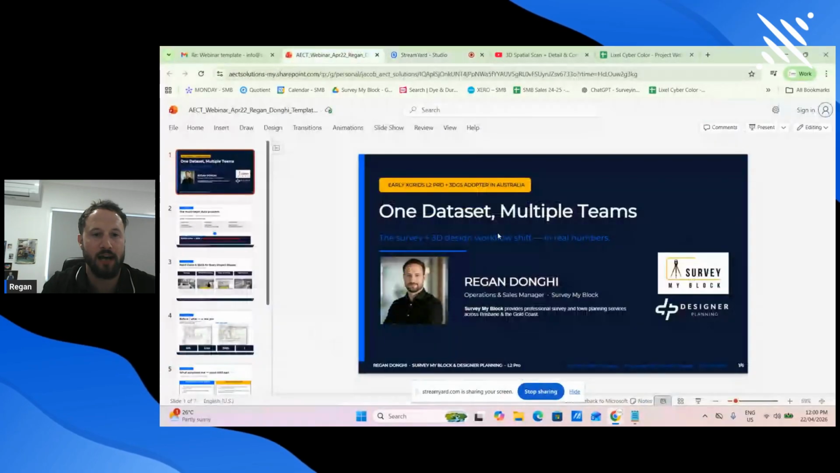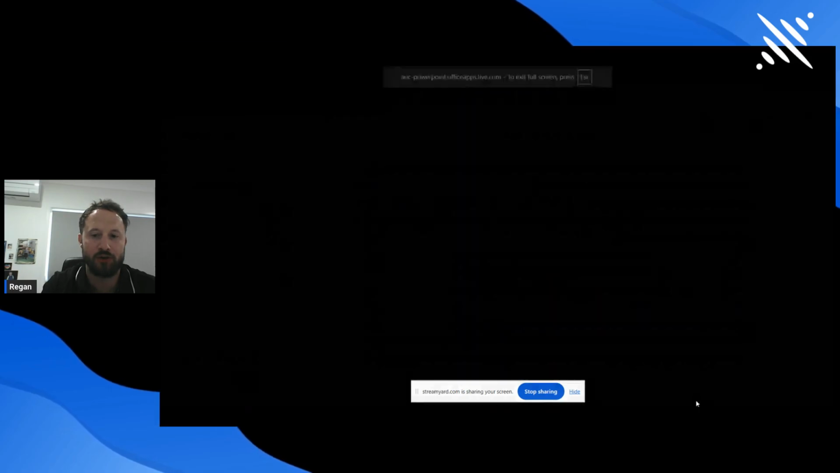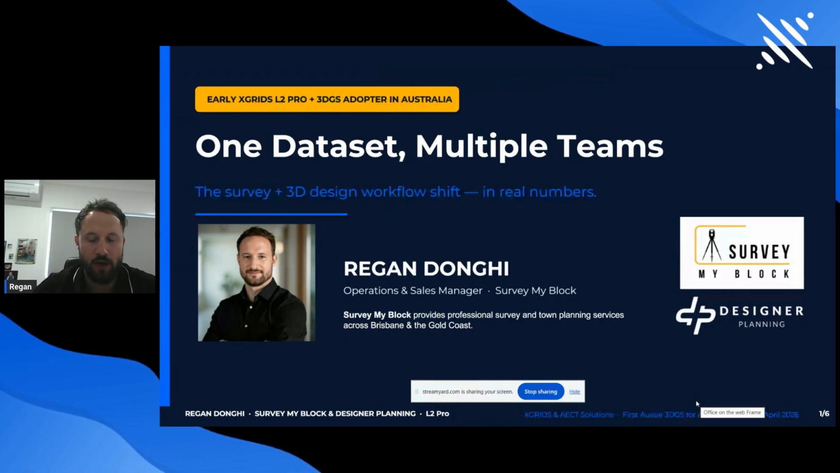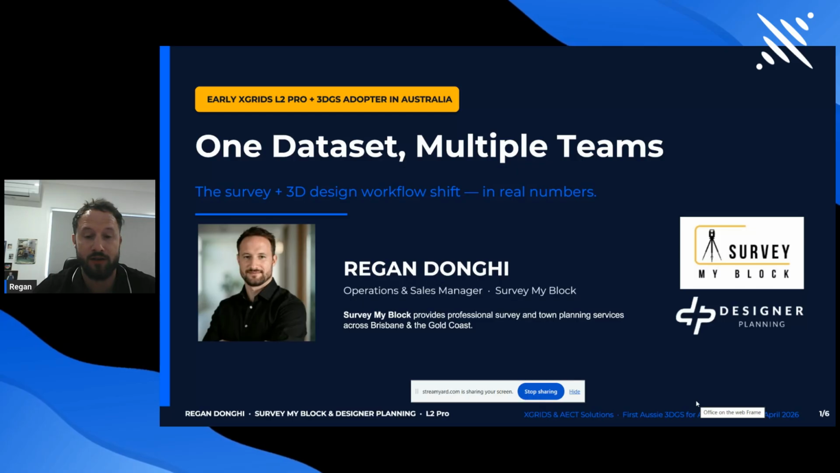So I'll share my presentation here, and I'll get to discussing some of these items. A lot of the points that Sam brought up about informing all the stakeholders relevant in a project are a big one, and with our business, we feel very much the same way. We can inform more customers with the information that we're providing them with the use of the XGRIDS product and all the in-between data.